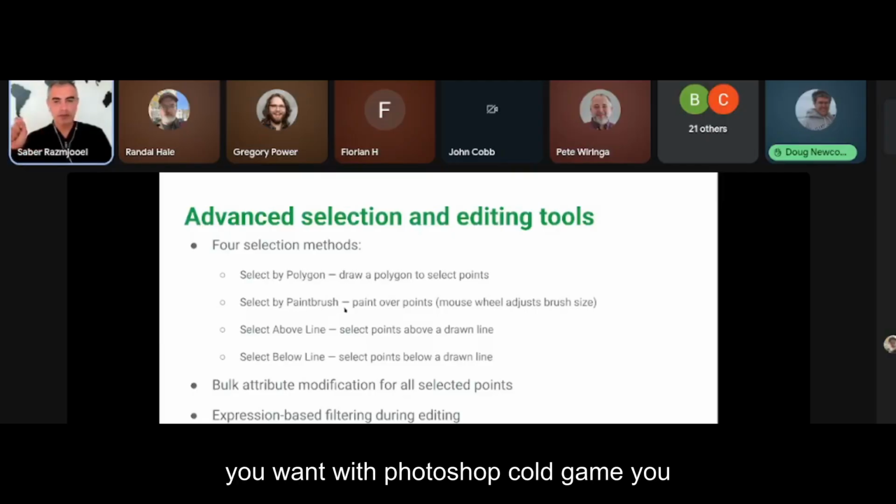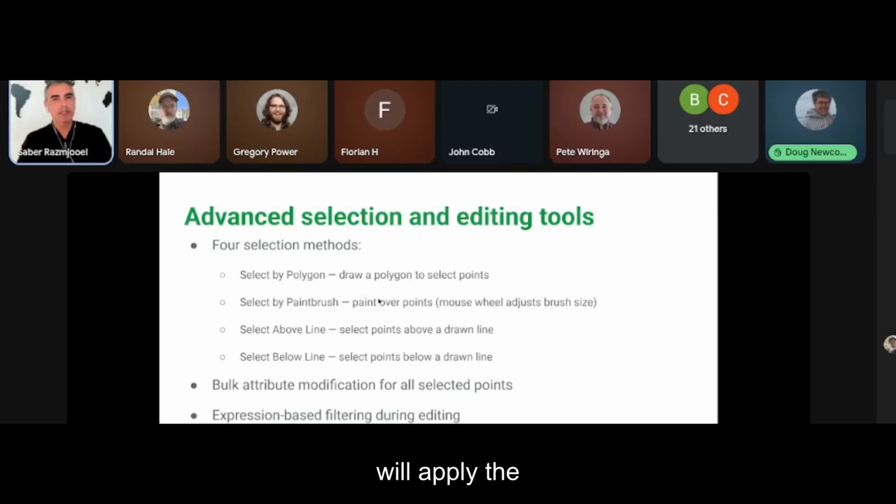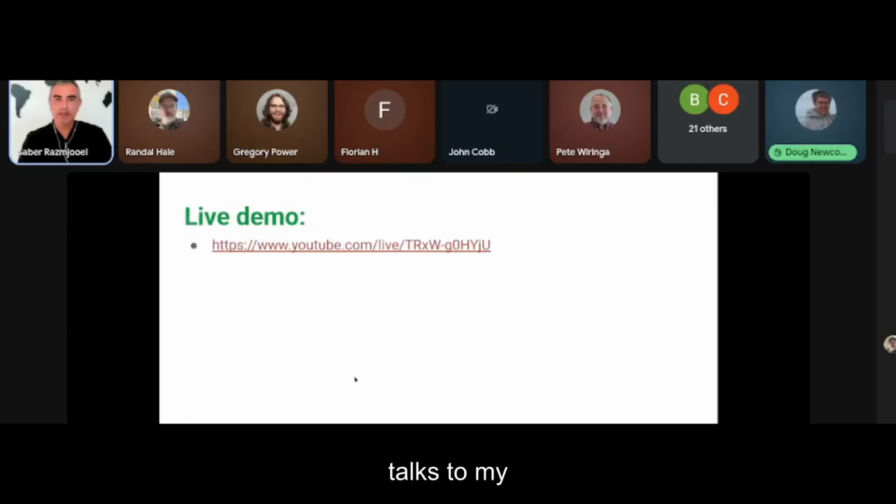If you work with Photoshop or GIMP, you just draw the paintbrush and it will apply the class to the whole points that it touches. And then you can draw a line above or below, and it will apply the value you want.